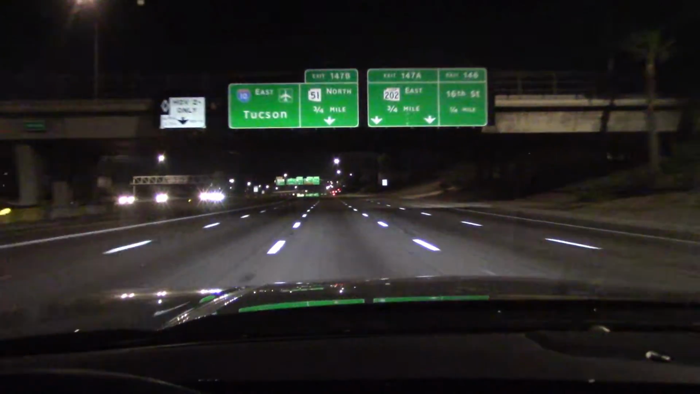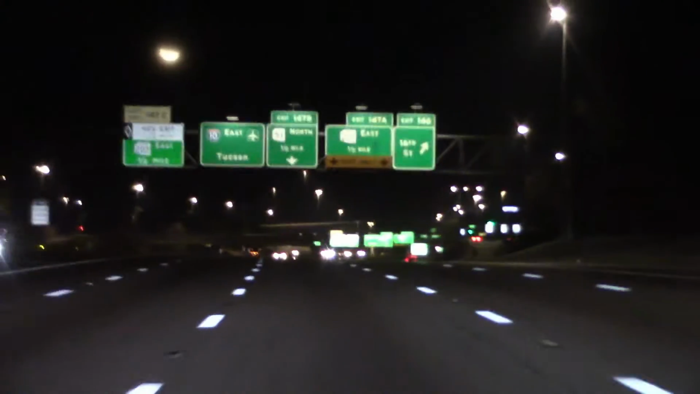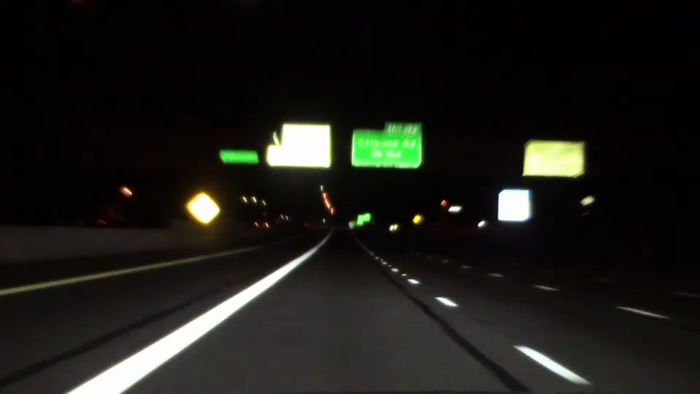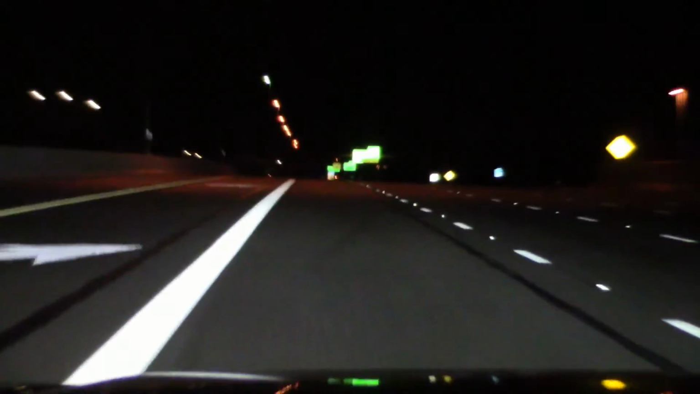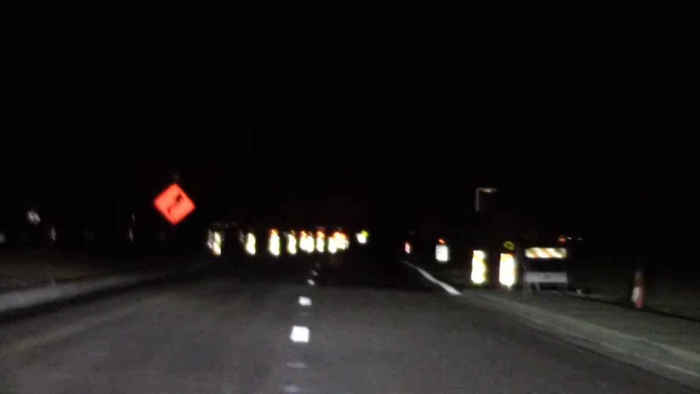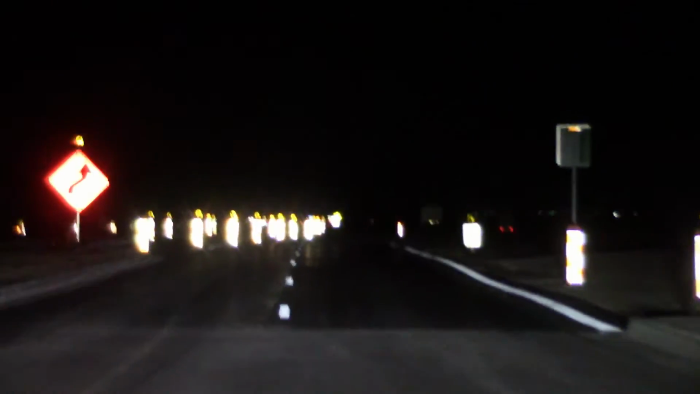Let's light up some highway signs. Got the low beam on. And I got the high beam reaching out. High beams definitely reach out on the highway. Here we go, construction signs. Low beam, high beam. Really reaching out there, aren't they?